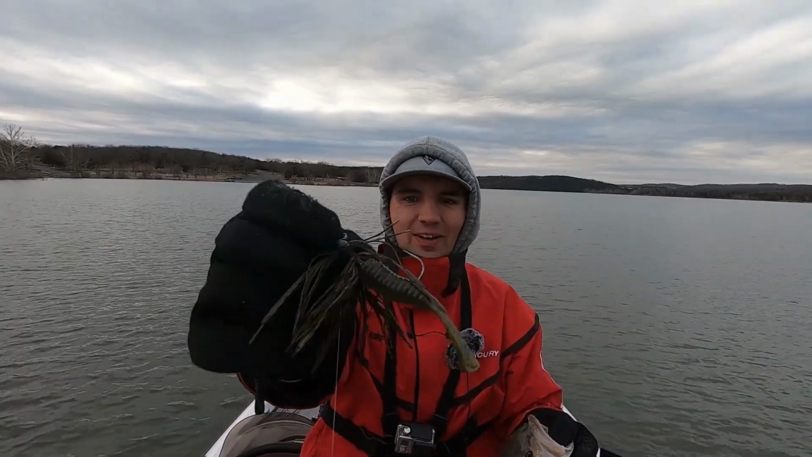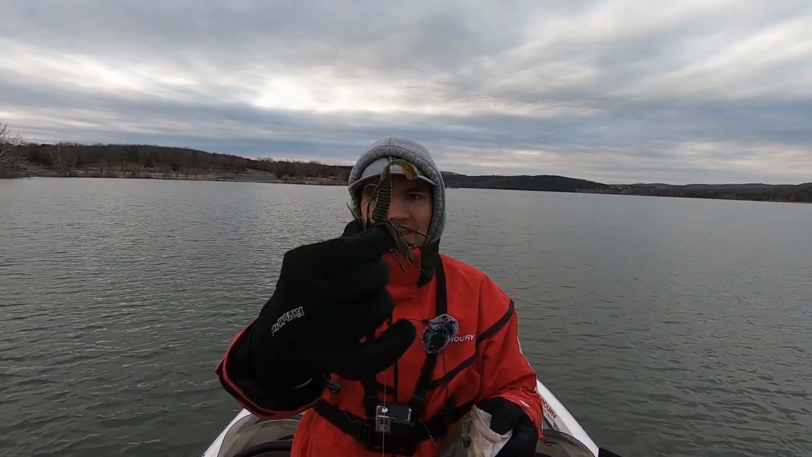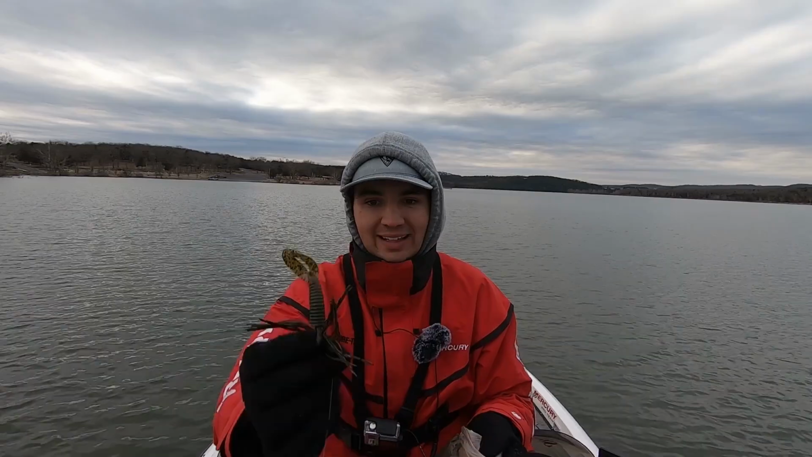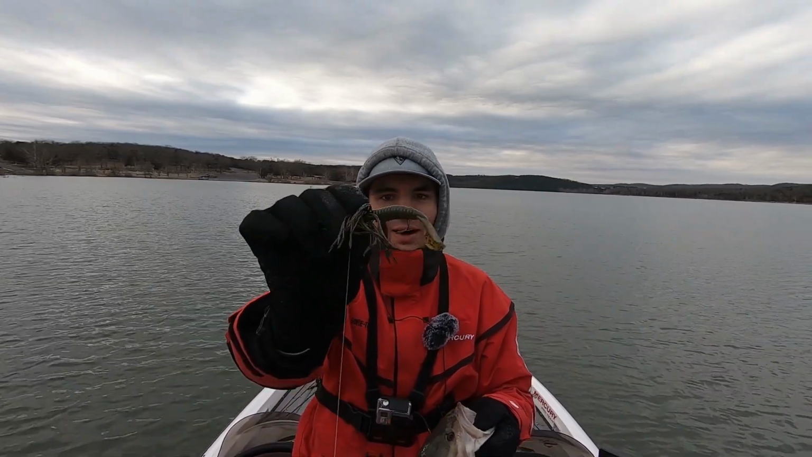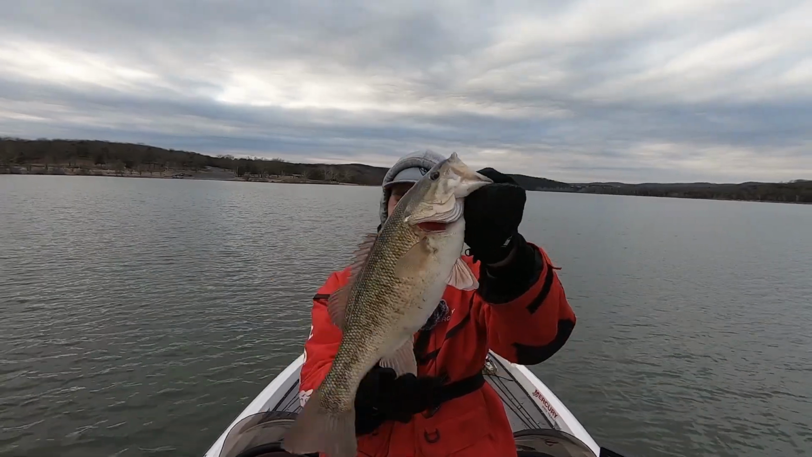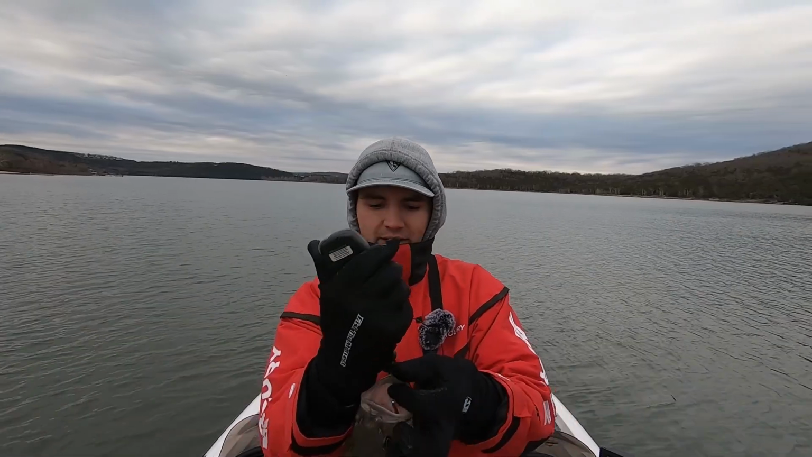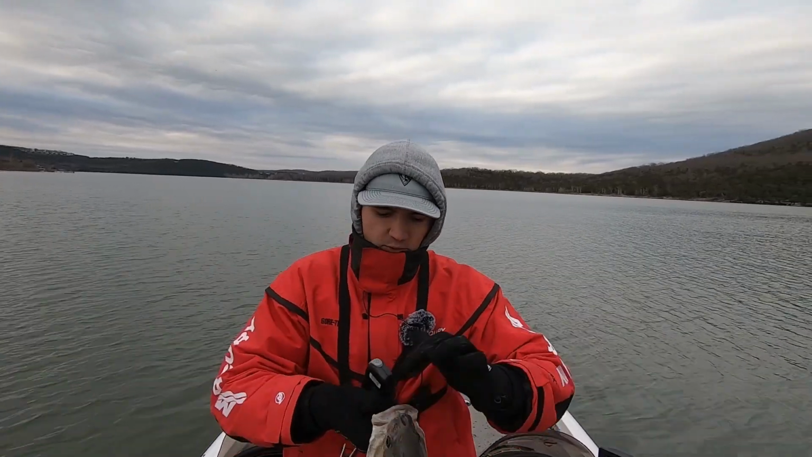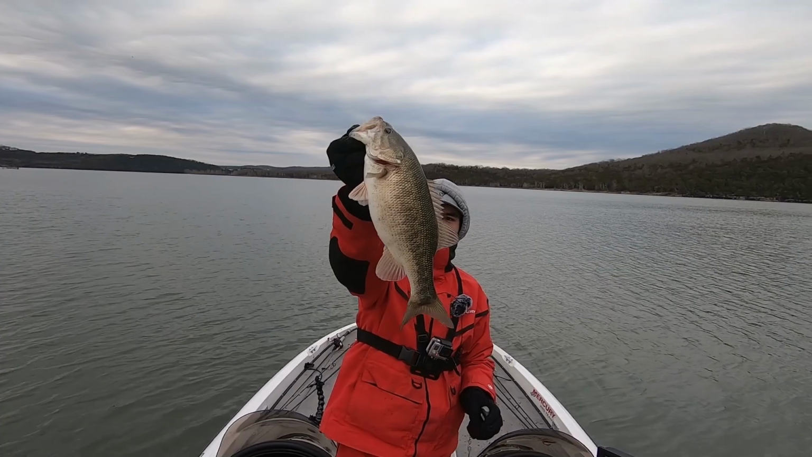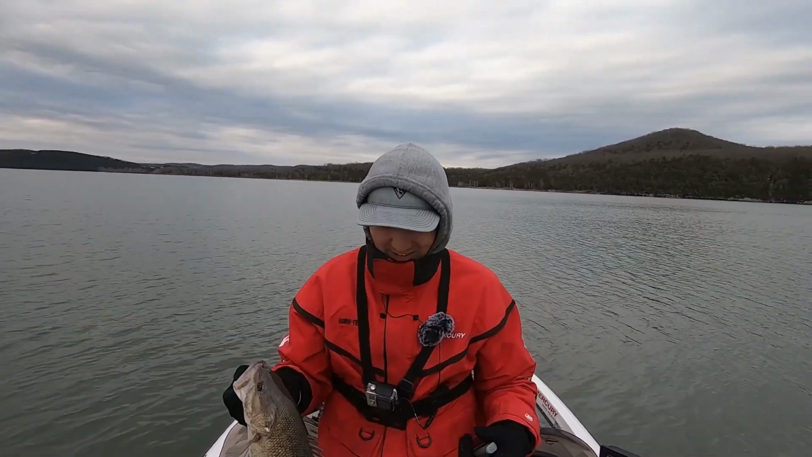Just throwing a 1/2 ounce Jewel football jig. It's actually a prototype jig I'm working out with Jewel that might be coming out as a Fish the Moment branded jig. But just a 1/2 ounce football jig. And man, that is a nice one. Probably about a 3-pounder. I'm gonna weigh this guy actually because he's so big. Well, not quite, a 2 3/4. But 2.70, that's a pretty big mean mouth right there. That's a good one. Oh man, love catching fish offshore on the football jig.